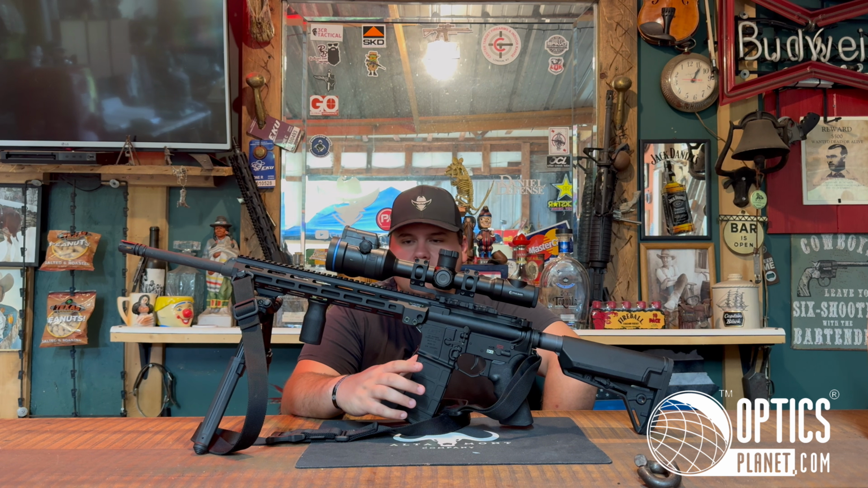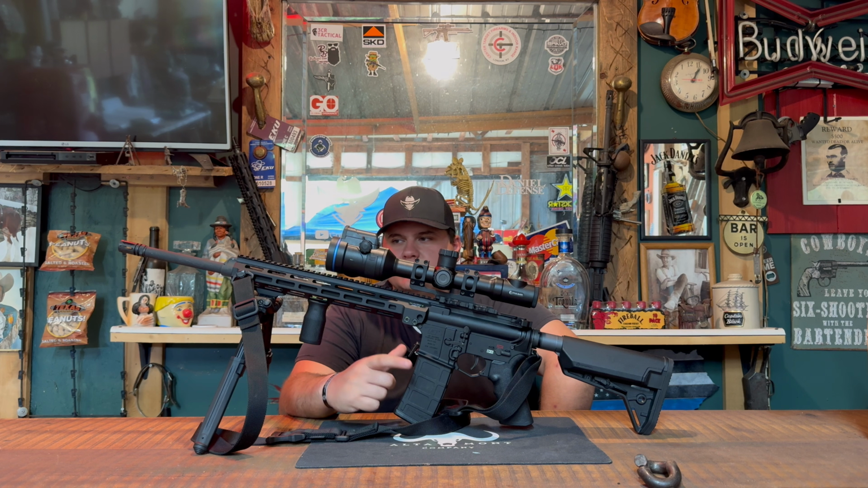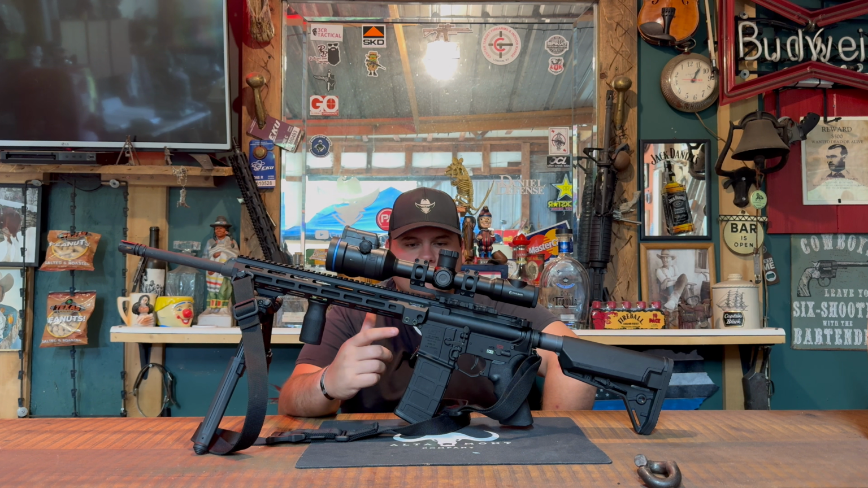If you have any questions or comments on anything to do with this rifle, this is the LMT 13.25-inch upper with the 20-inch chrome line barrel.